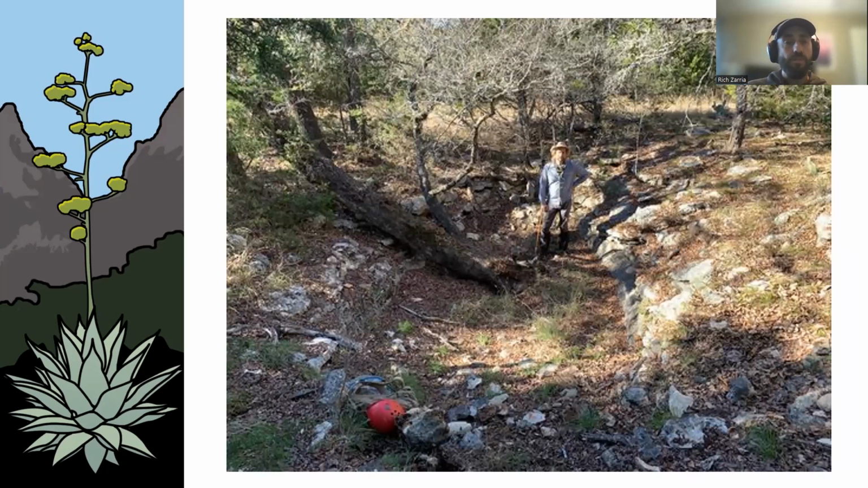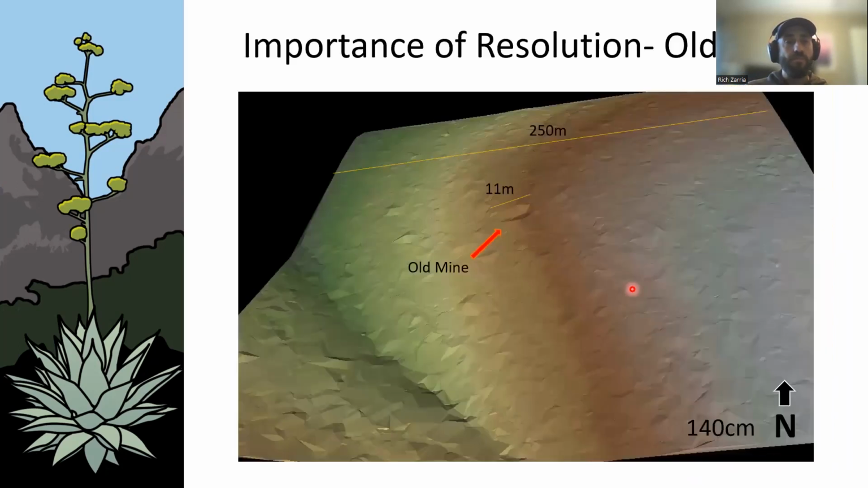Okay, so let's look at another thing. So this is the importance of resolution. I told you about 70 centimeter and 50 centimeter. So there's a set out there that's 140 centimeter. Let me tell you, you can barely see a school bus parked in the woods at this resolution. But the reason I've got this up is because this property in particular had 140 and 70 centimeter on the same thing. So I was able to show you the difference.